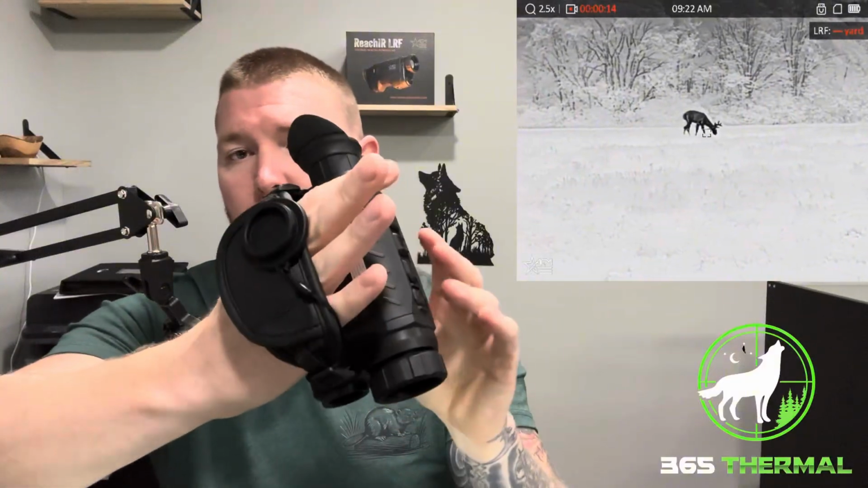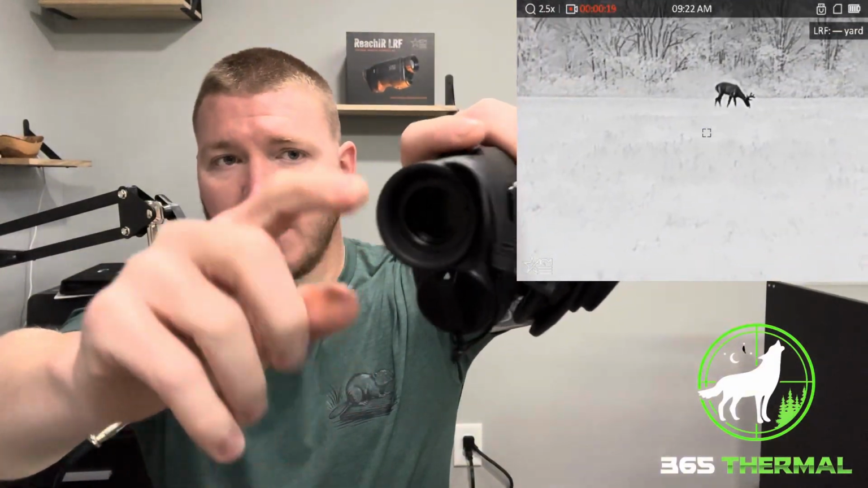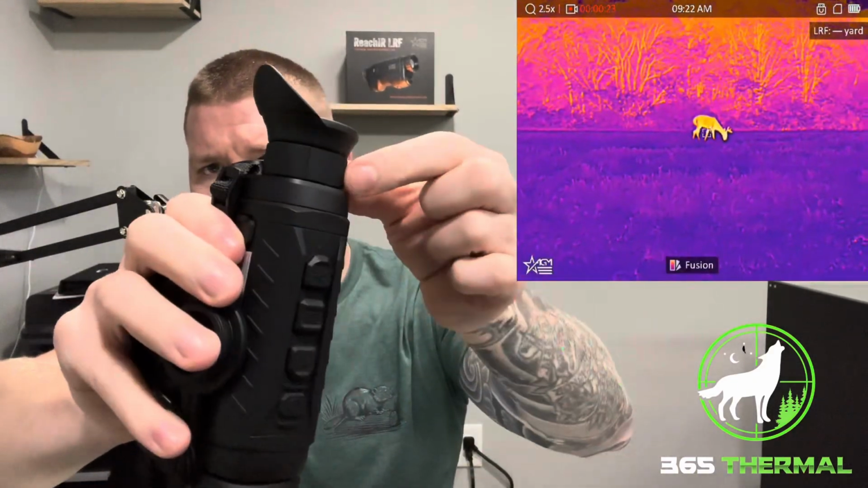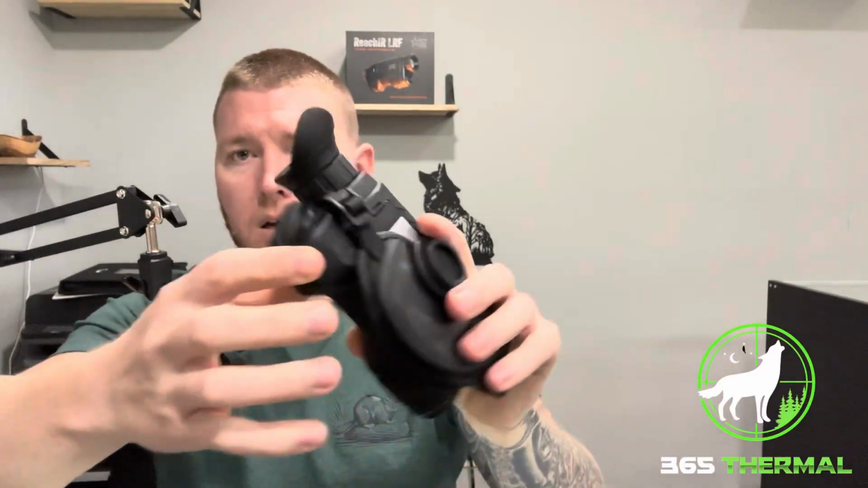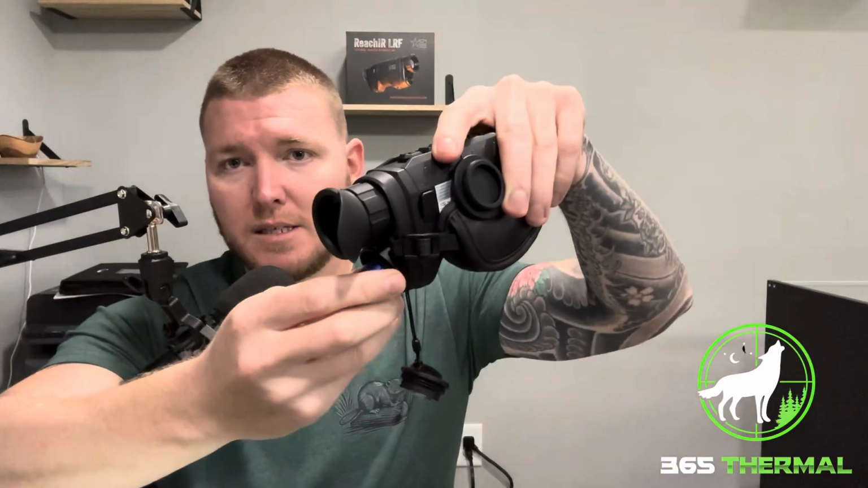You also have this lens cap. It is magnetic, sticks right there to your wrist strap. You've got your rear display screen and your eye cup. It also has the rear focus diopter for the screen. Focus it to your eye. This is going to be your battery compartment. One quick little twist, and then you just pop it out. Right there. And an 18650 battery is what goes in there.